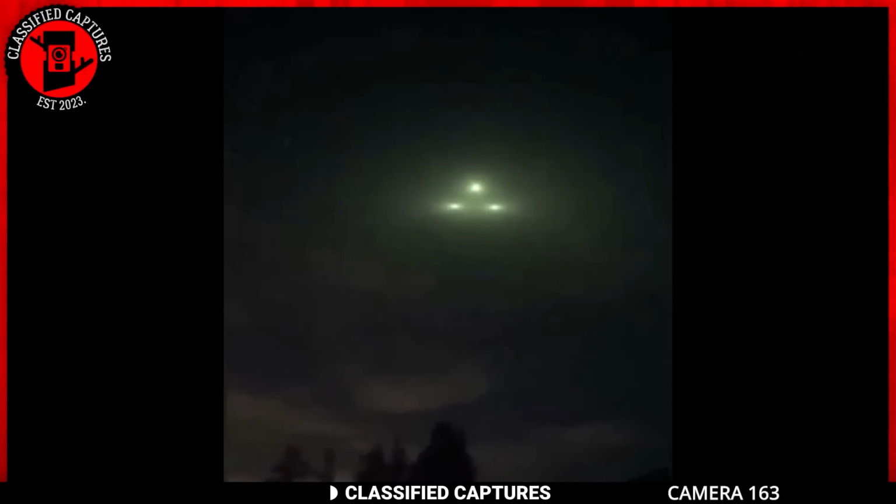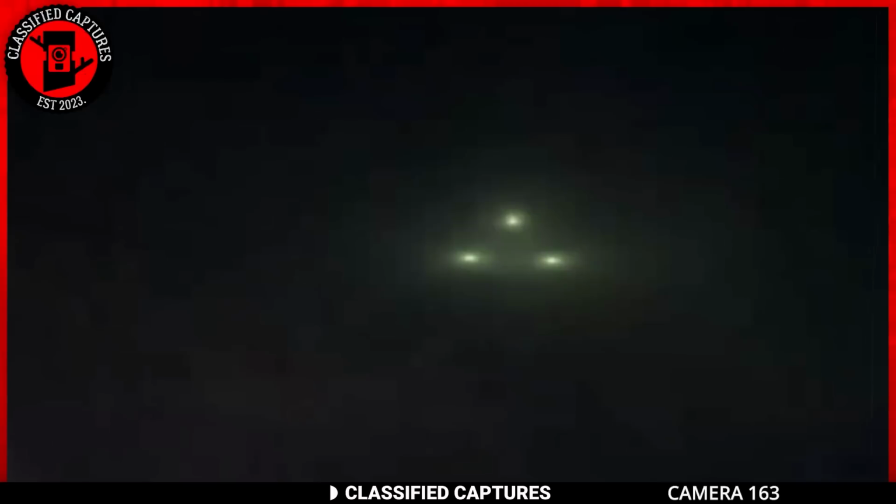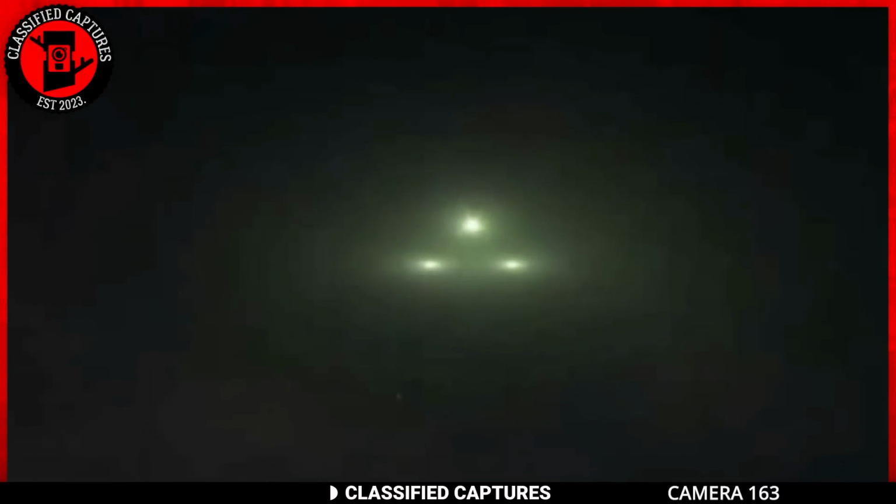What we have here is a video of a strange craft that was captured in the night sky. This craft is quite unusual as it has 3 lights arranged in a triangular shape. It was seen simply floating in the air without any apparent propulsion or movement.